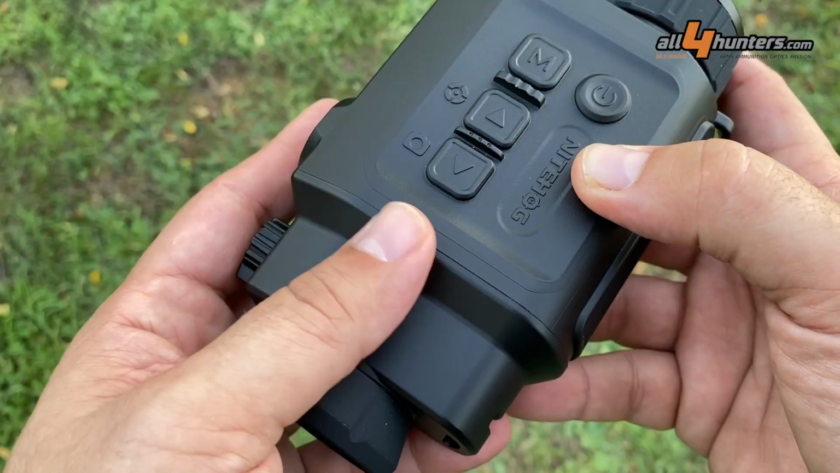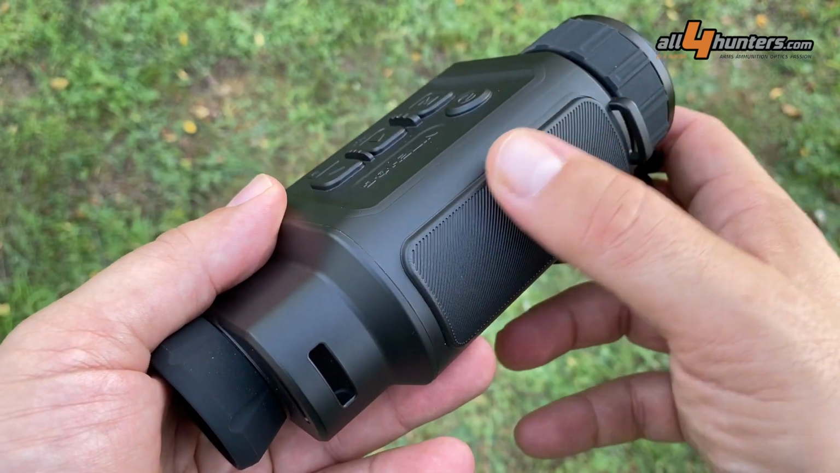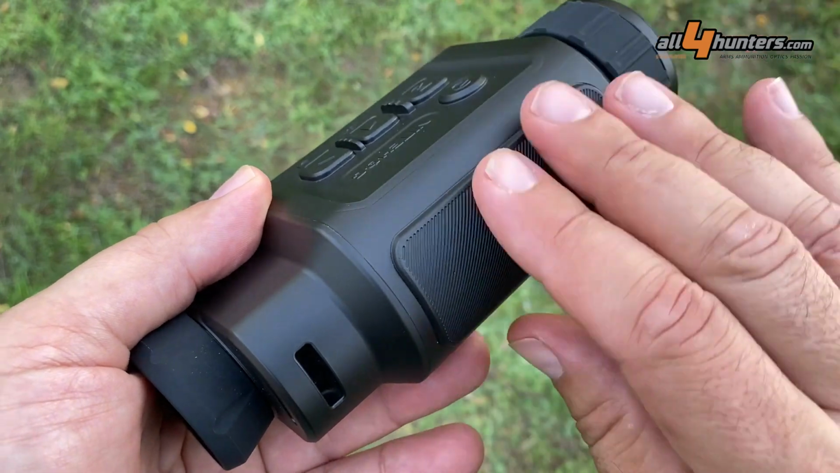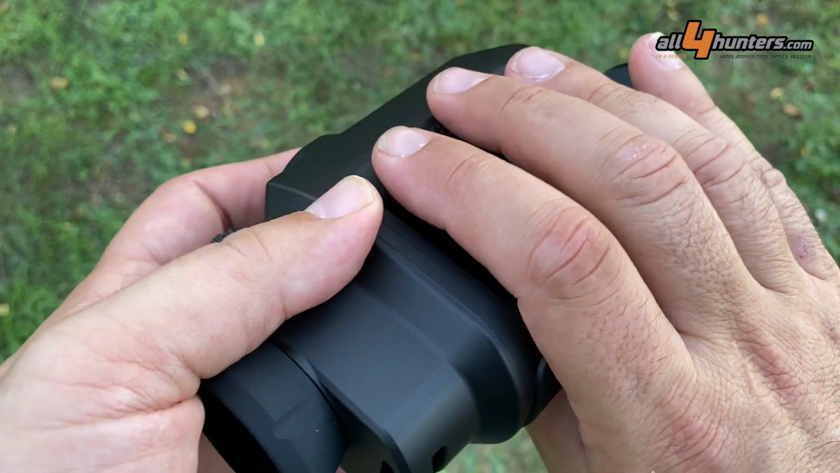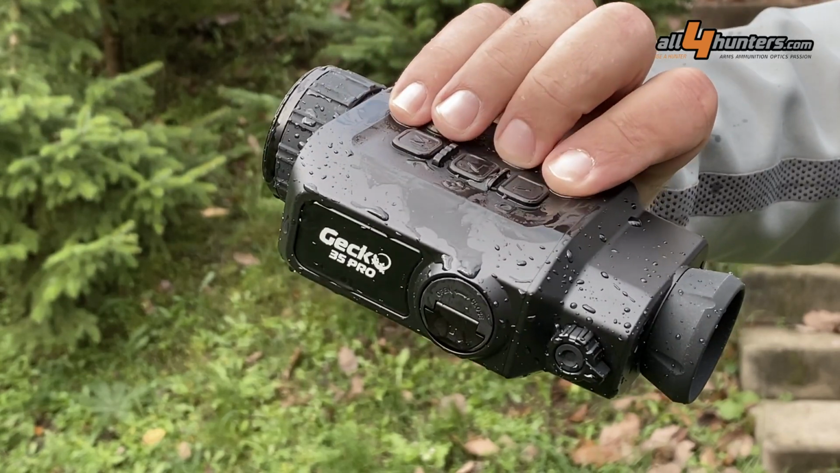The housing is very smooth, and the single rubber panel is not enough to guarantee a good grip when your hands are wet or slippery from mud or blood.